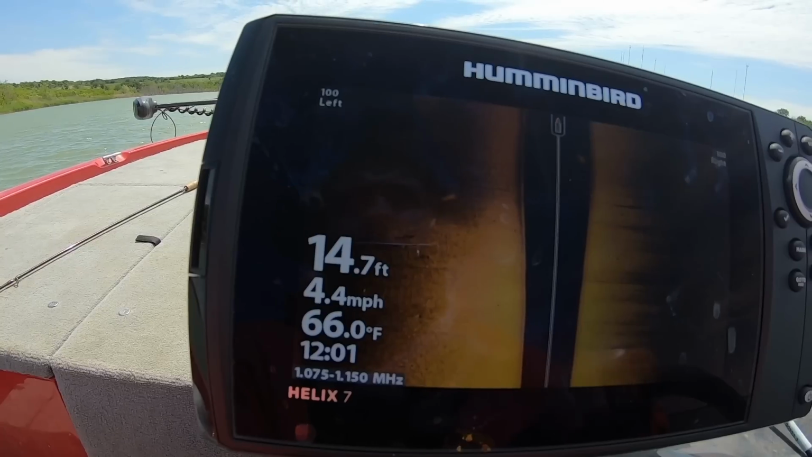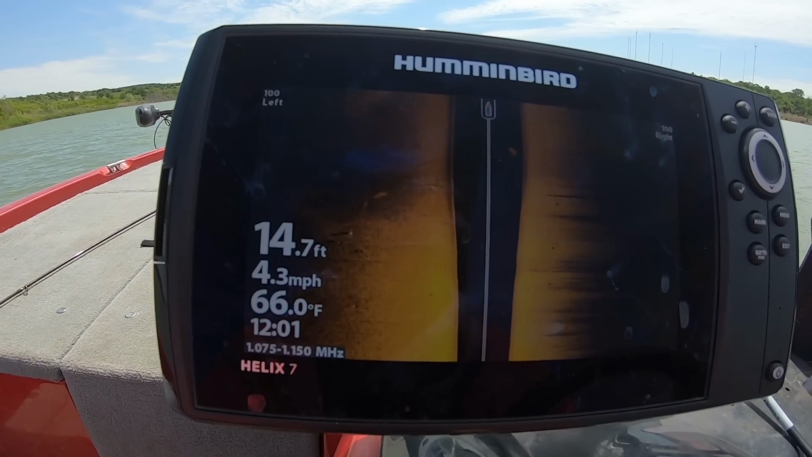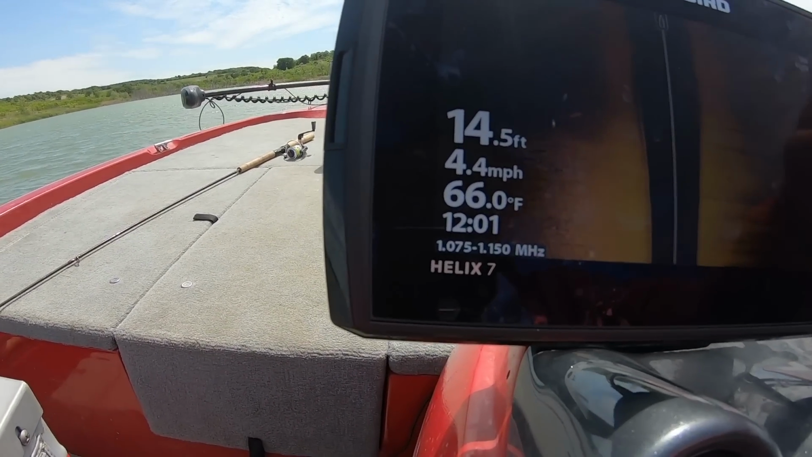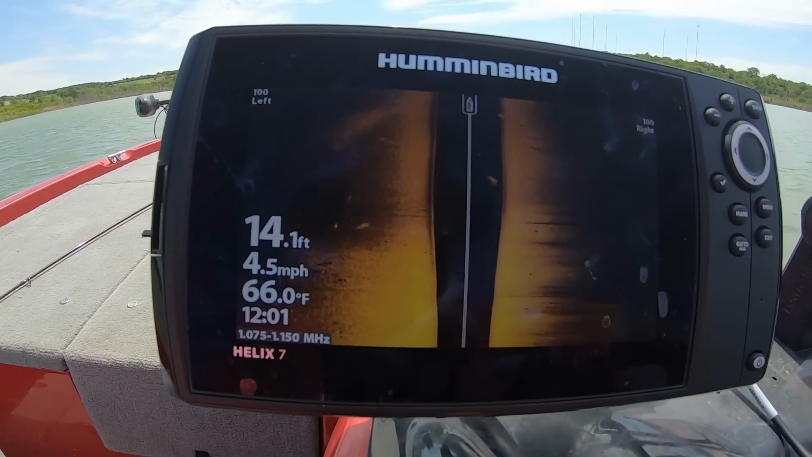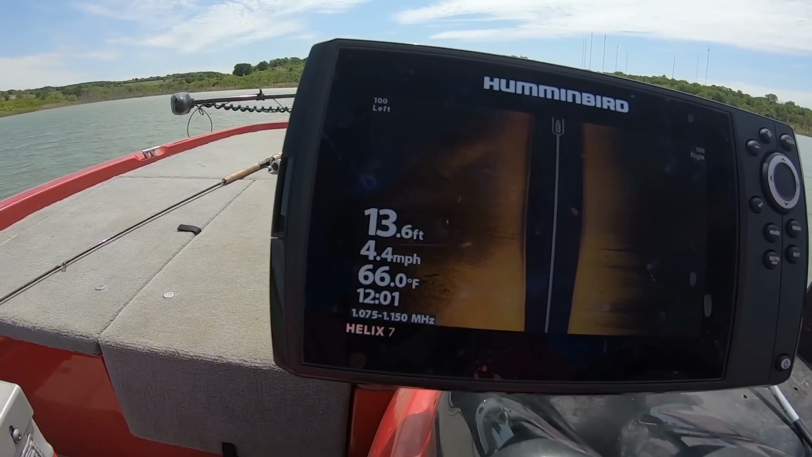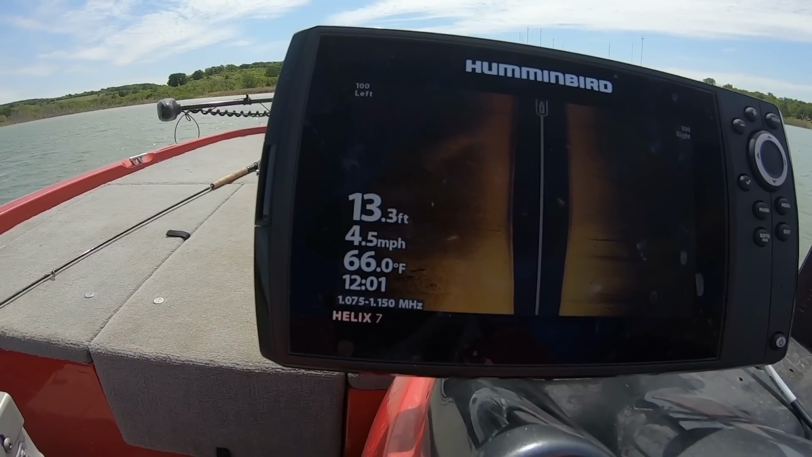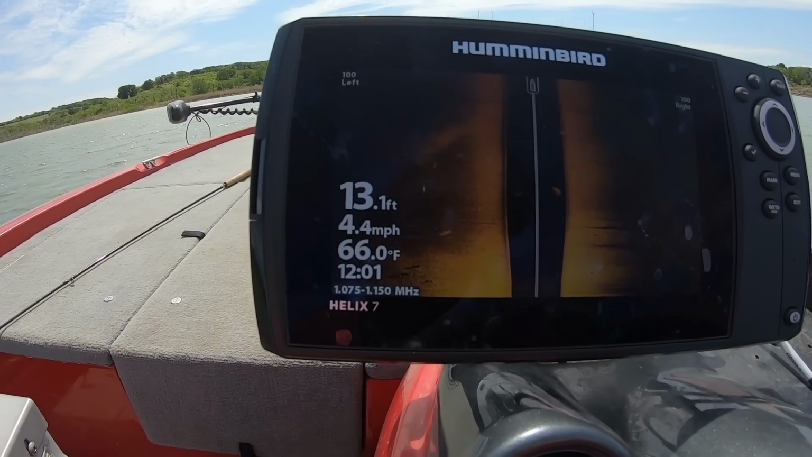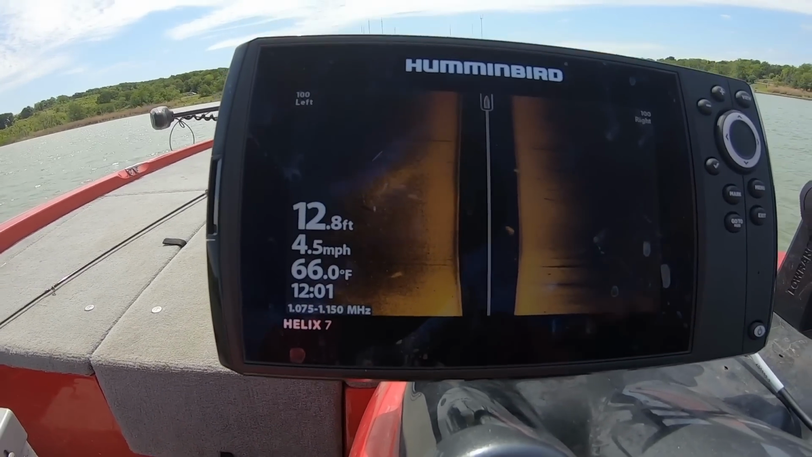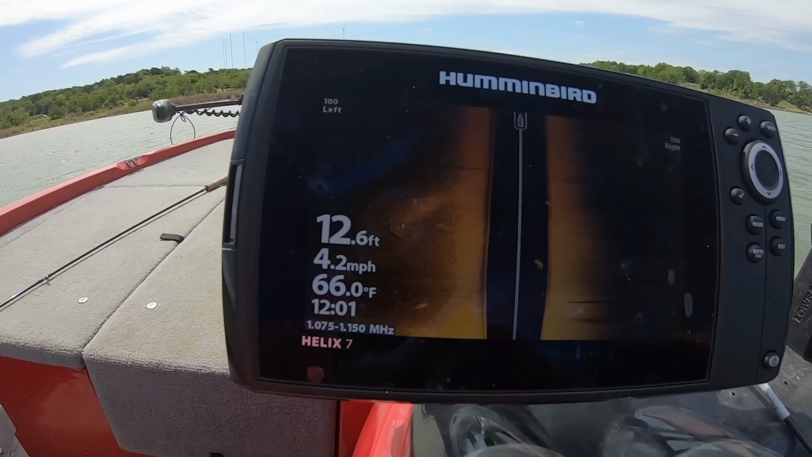So we're just gonna drive around. I'm not gonna go too far in this cove because I really want to stay main lake if I can. There might be a fish or two on that, but I want to see something that really catches my attention. It's super windy today. I've caught probably 15 fish, just goofing off, not really real serious with it, but see, we're getting into 12 foot of water. I want to come back around.